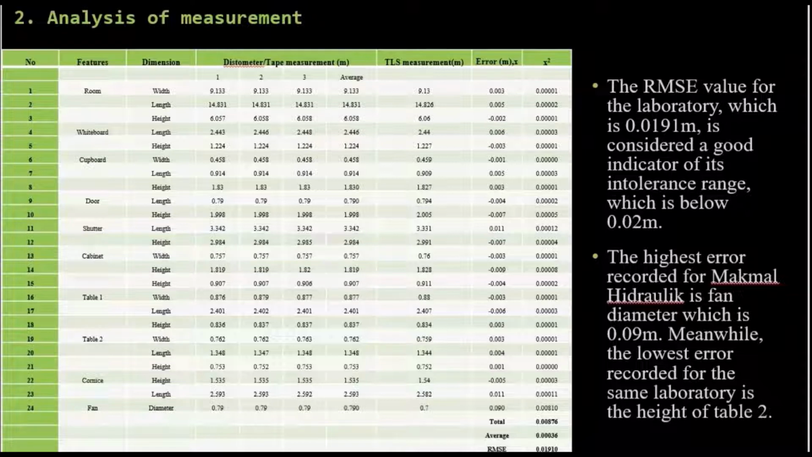The highest error recorded for makmal hydraulic is the fan diameter, which is 0.09 meter. Meanwhile, the lowest error recorded for the same laboratory is the height of table 2. The measurement is 0.001 meter.